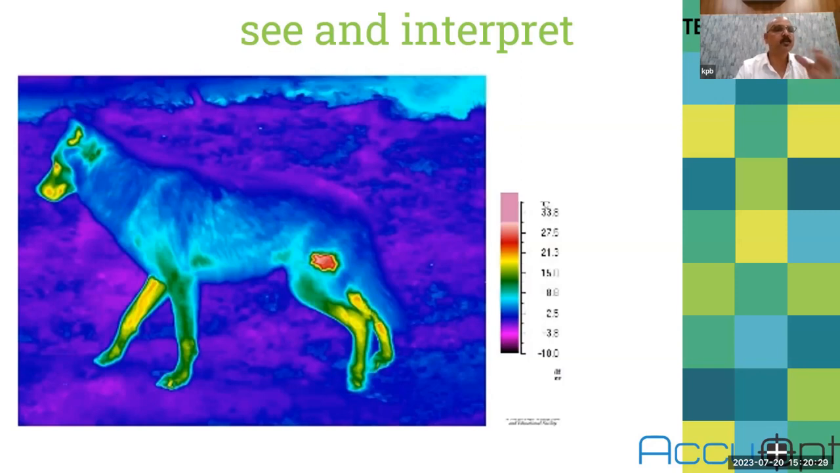It's somewhere around 2 degrees. So that means it is somewhere in an icy area. You can also see he got wounded. He got a serious wound in his leg. So this much information a single thermal picture can give to you.